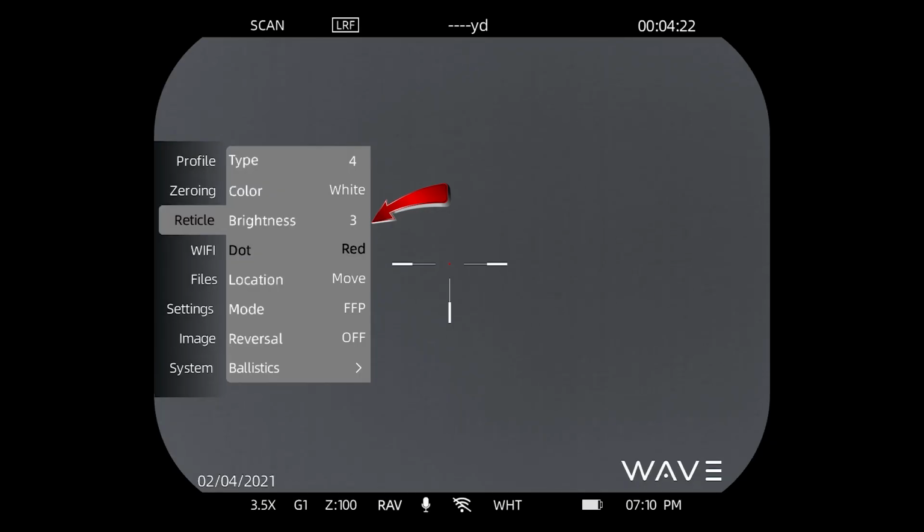And the reason I chose this reticle is because it actually is one of ours that has an illuminated dot in the center. And we give you the ability to change the color of the dot. So if you want it black, white, blue, green, or red, you can simply change it there.